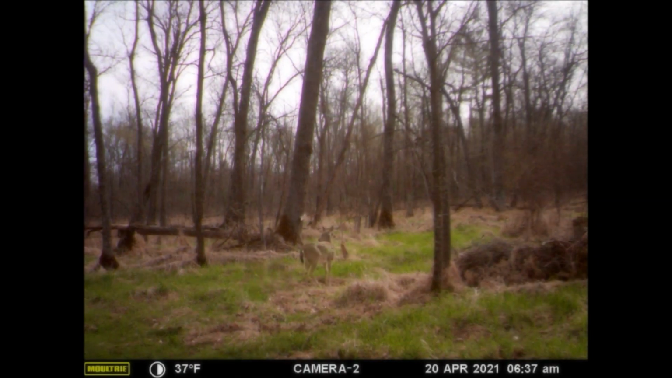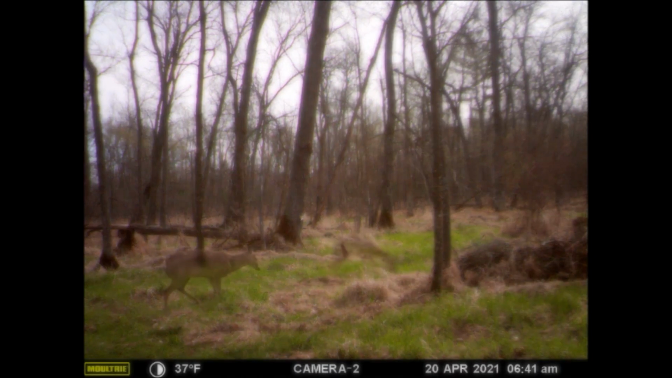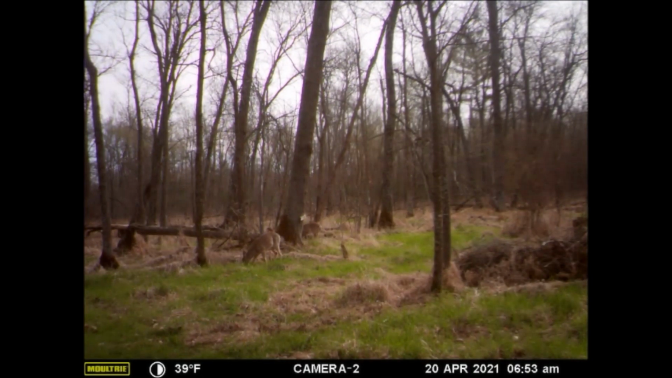Now, later that morning, around 6:30 a.m., there was a curious doe hanging around and checking out the scrape area. And just a few minutes later, that button buck returned to check out the area. And alerted to something, he moved off to the west. 10 minutes later, a couple of does moved into the area. But other than one quick whiff, really showed no interest in the scrape area or its scents.